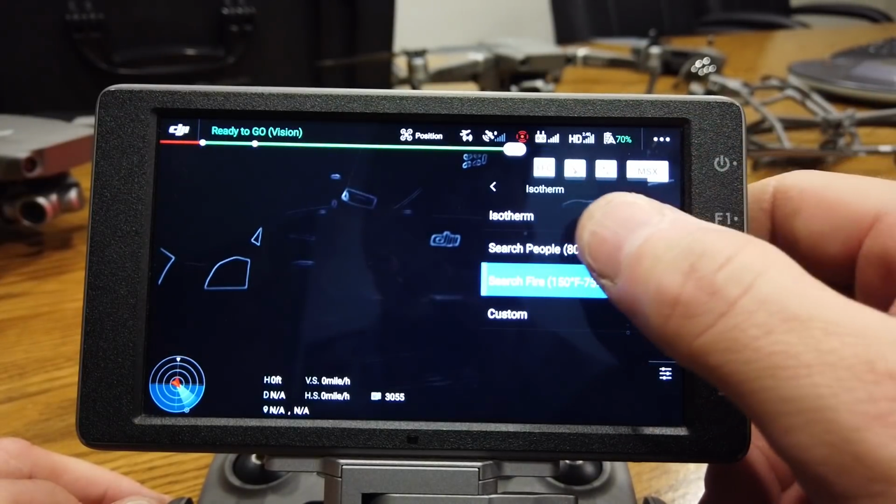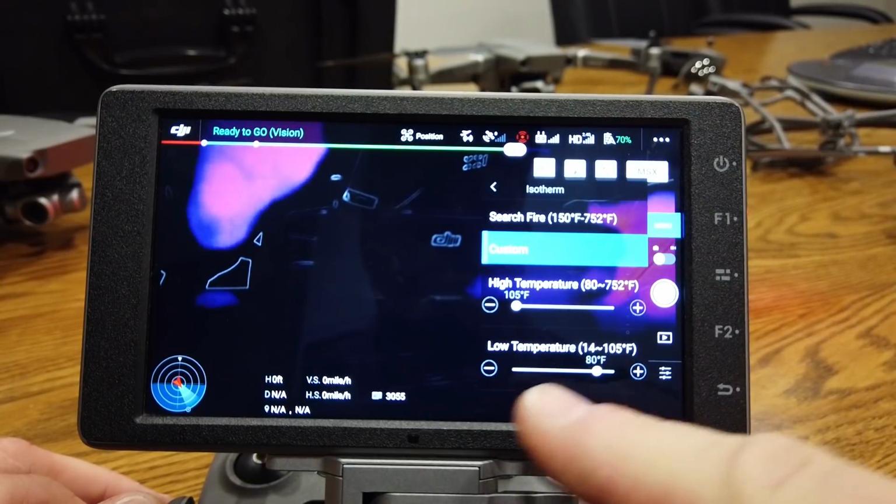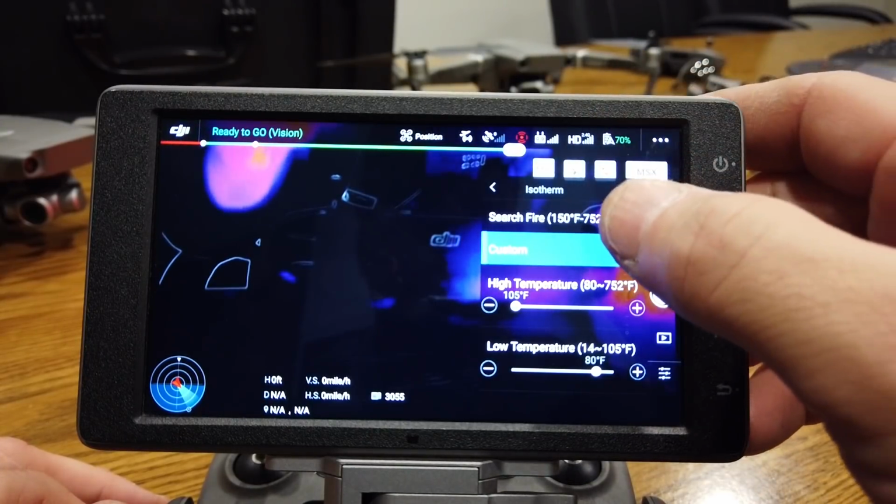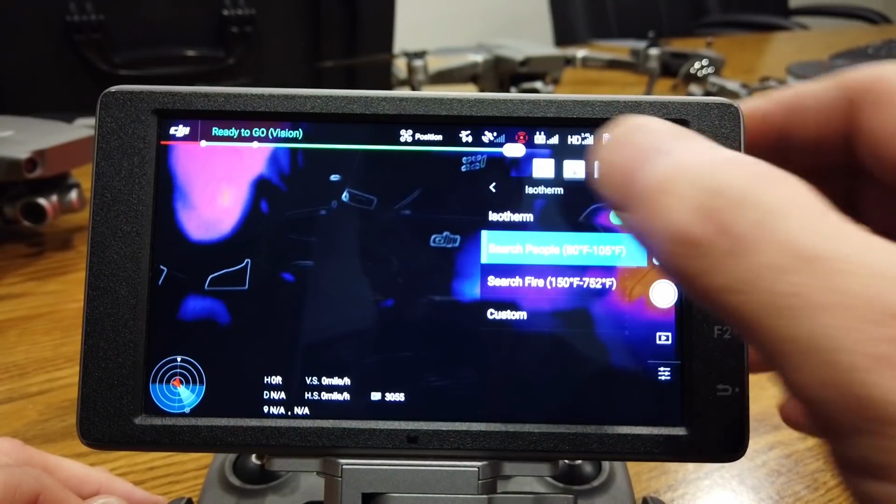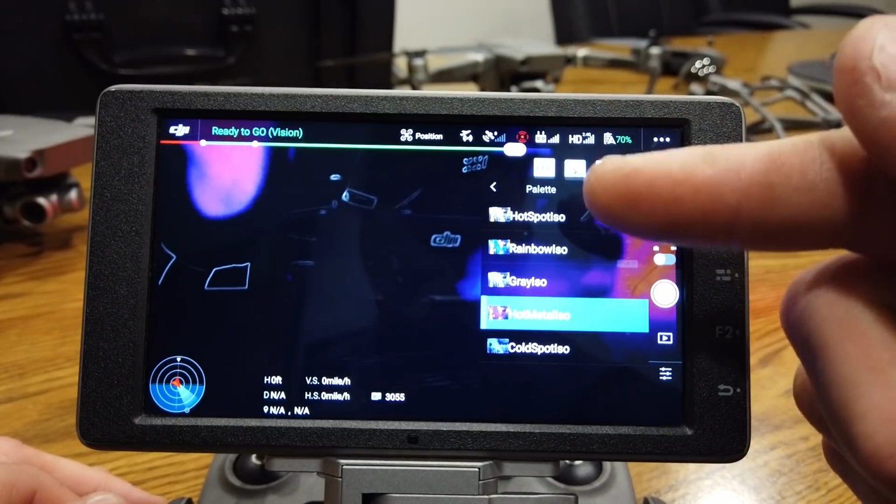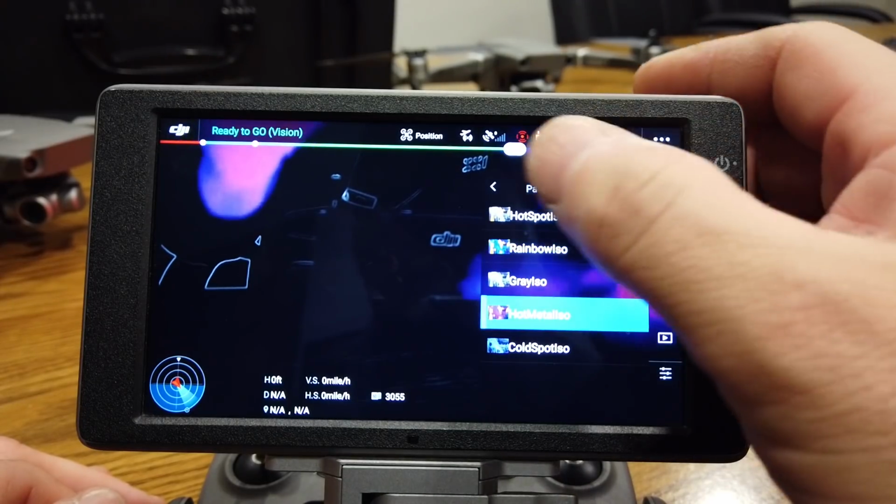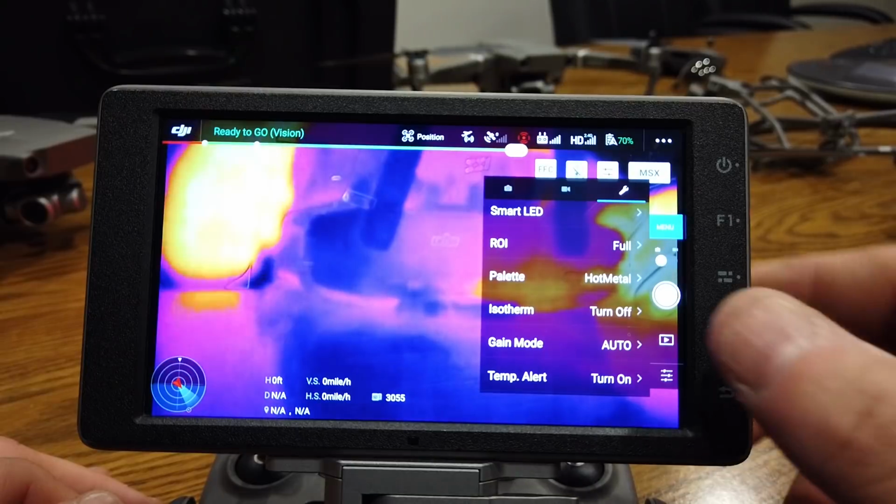You have the quick picks for search fire, search people. Of course, anytime you're looking for people, you're always going to want to go custom and adjust your lower temperature. In this case, you have your high and low that you can adjust. Okay. Now, once you turn on isotherm, as I mentioned earlier, you have 5 more color palettes. All right, so there's what you have there. 5 other ones. I'm not going to go through all of them. As you can see, they just change what you see visually. So I'm going to turn isotherm back off, go into regular mode.